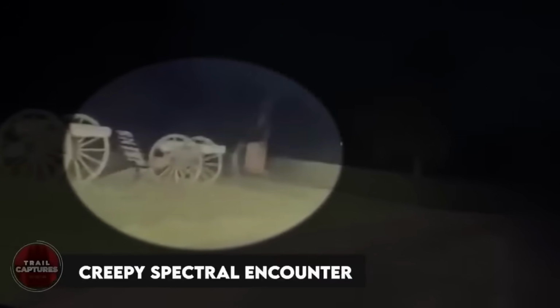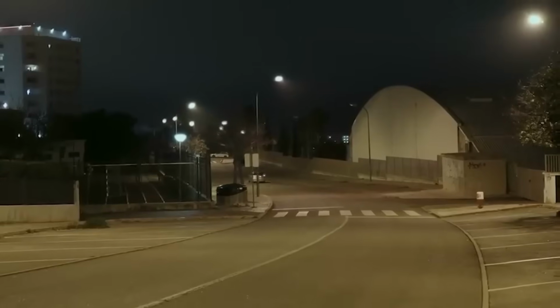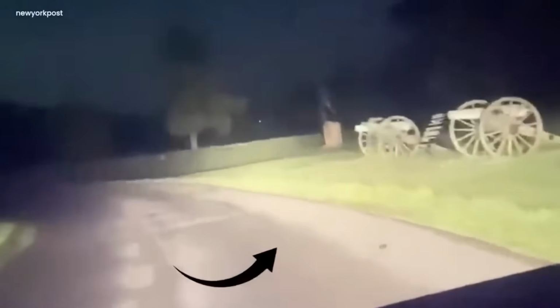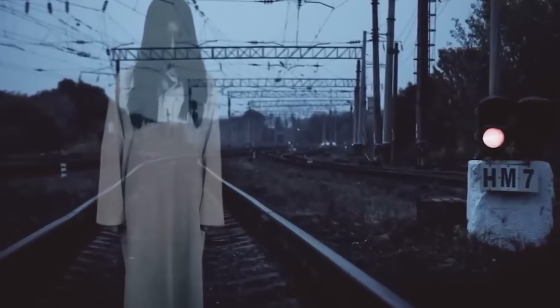Creepy spectral encounter. In the dark, spooky night, a creepy video showed up on a lonely road. Next to it was a scary park keeping its secrets. A camera saw two ghosts appear. They were like light without any clear shape in the darkness. These ghostly things didn't follow the usual rules of being seen, but the camera was brave and caught them.